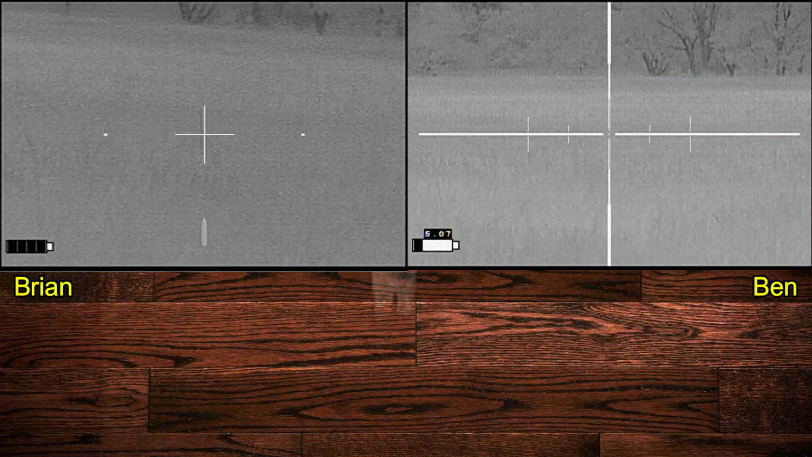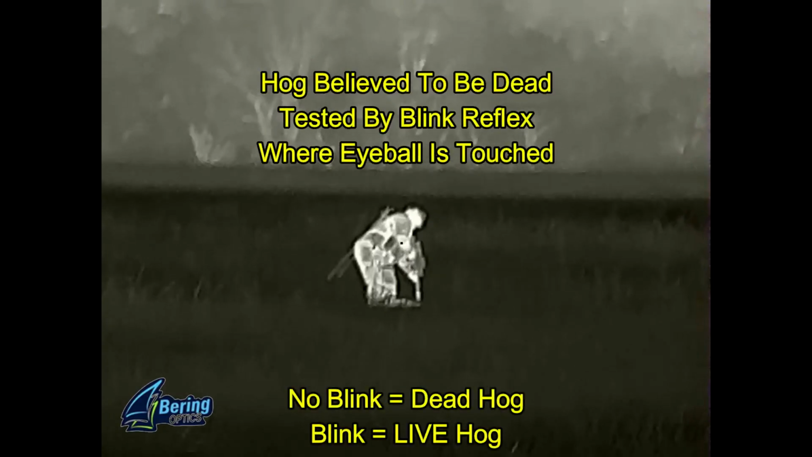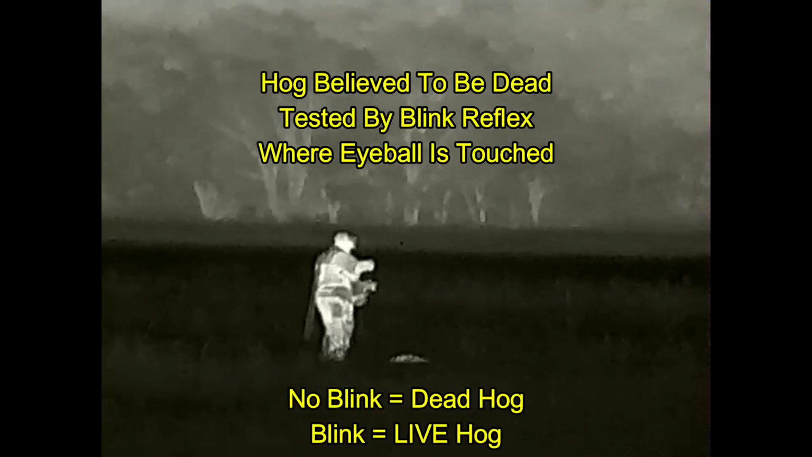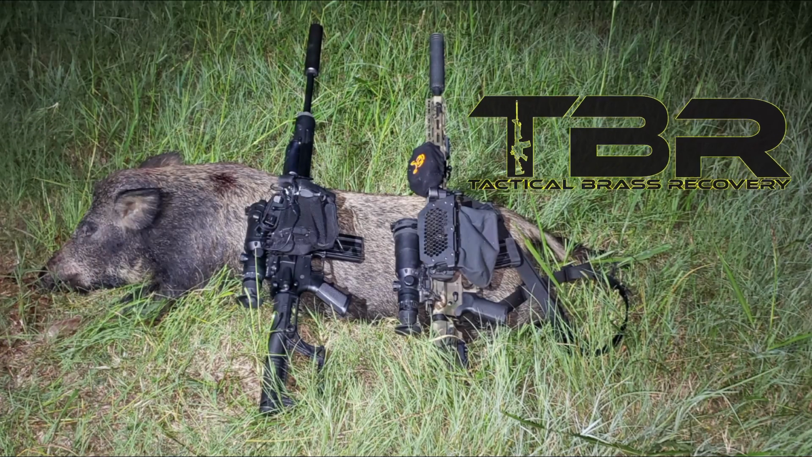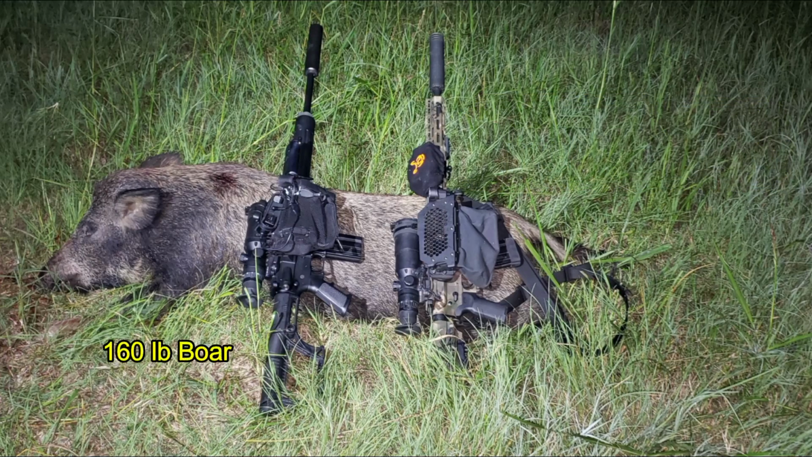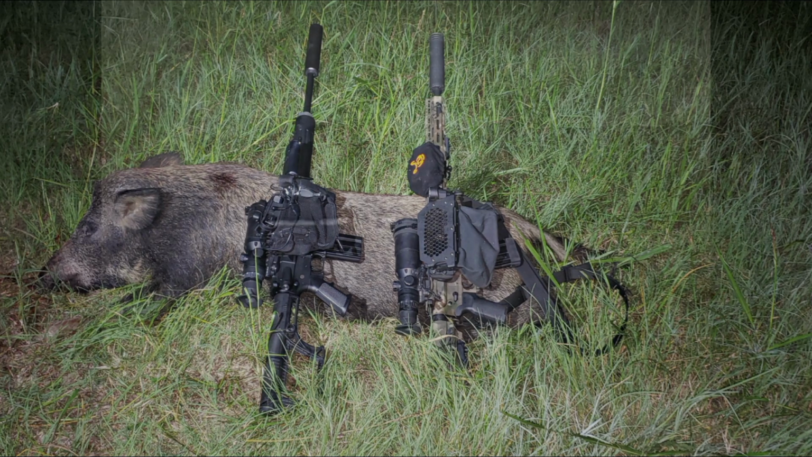And here I'm going to do the walk up on the hog. I'm going to check the blink reflex to make sure that it is completely dead. There's no blink, and it is dead. As usual, my brass catcher comes from Tactical Brass Recovery. And we have a 160-pound boar down, and it's our first hog of the night. We left it by the side of the road and went on checking other properties.